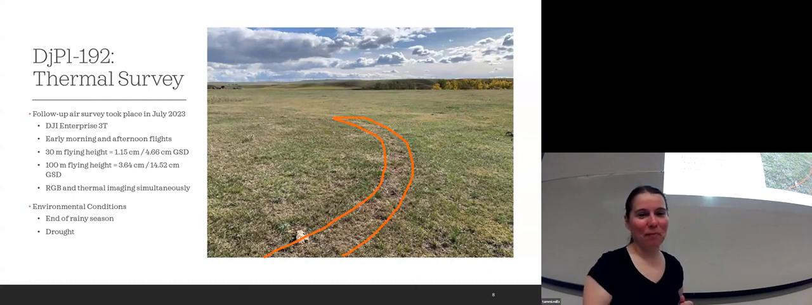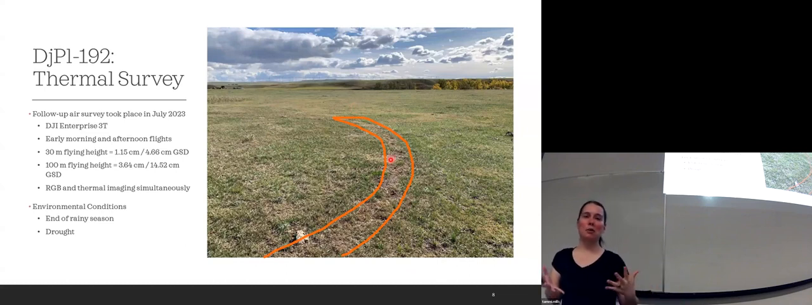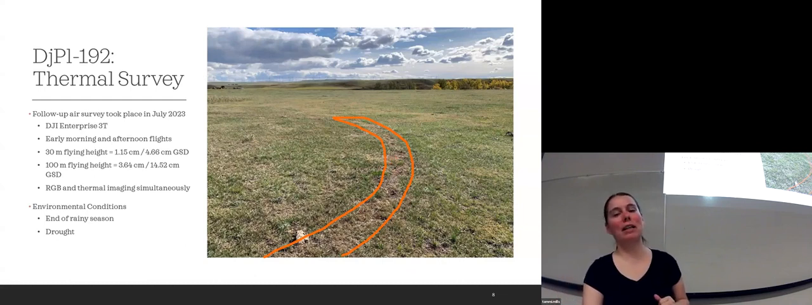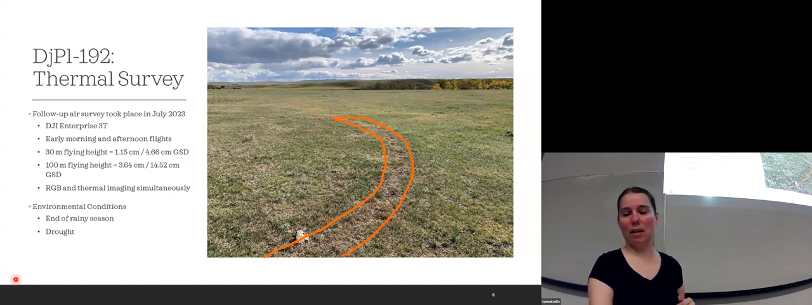And it's shorter grass that's growing, which in archaeological textbooks, and as you would learn as a student, if there's anything buried underneath, an archaeological feature that's buried underneath, it can inhibit vegetation growth. So again, that's kind of hypothesizing. We're not there quite yet to prove it, but hopefully this summer we can get out there and excavate.